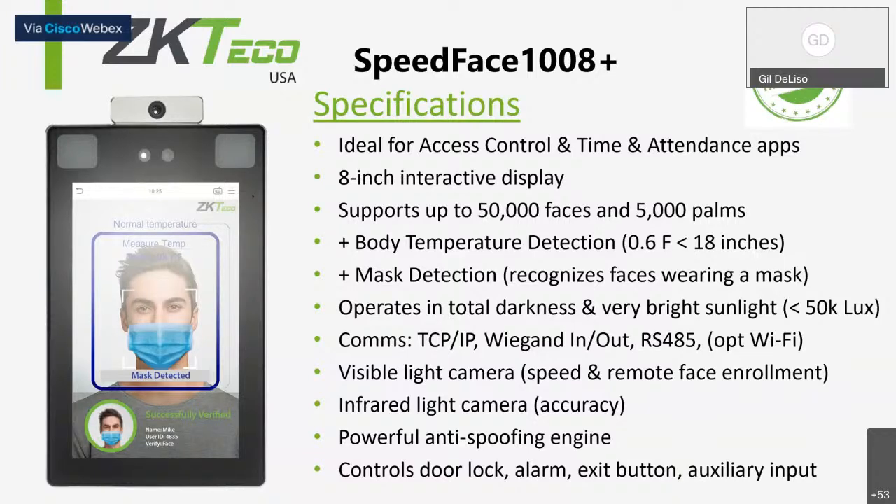So, again, our approach is looking at this device as an entry point access control element, screening for temperature, whether the person's wearing a mask or not, and then using that in conjunction with other credentials to create a really seamless and effective way of preventing infected or potential carriers of the virus from being inside of a facility.